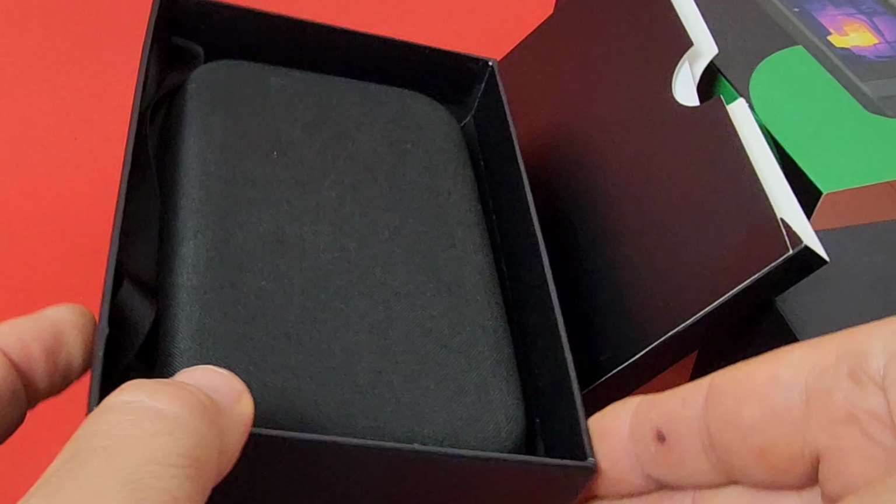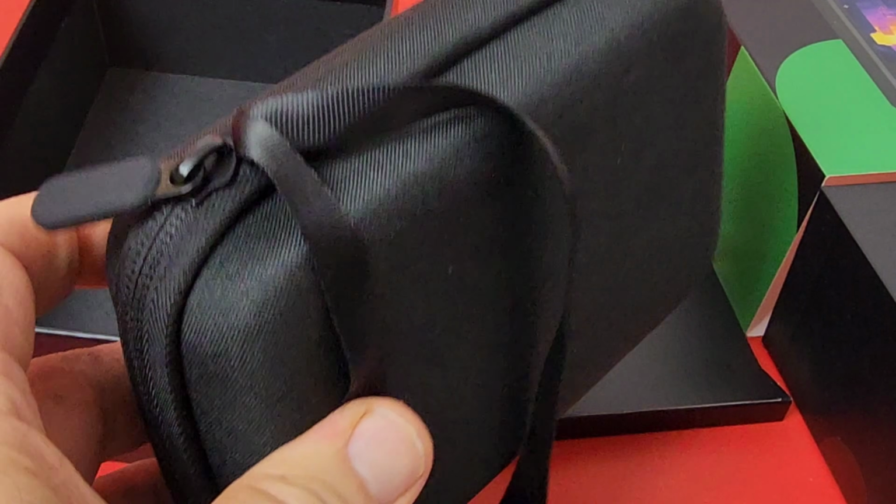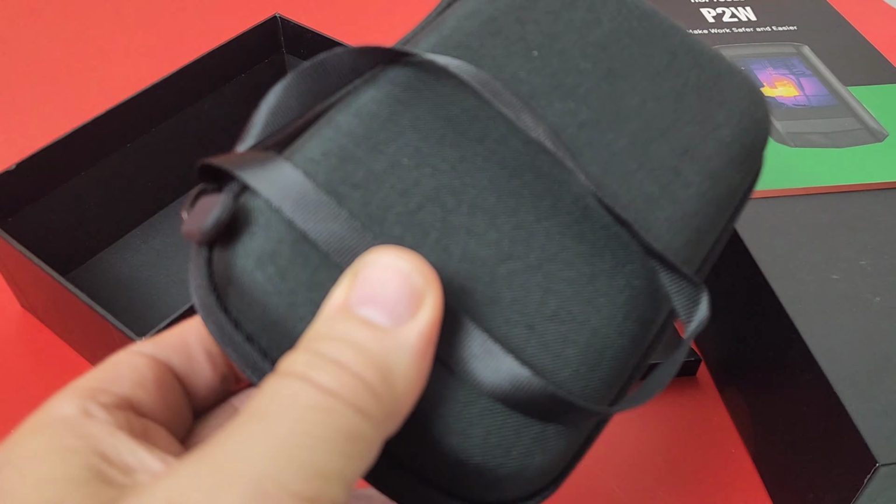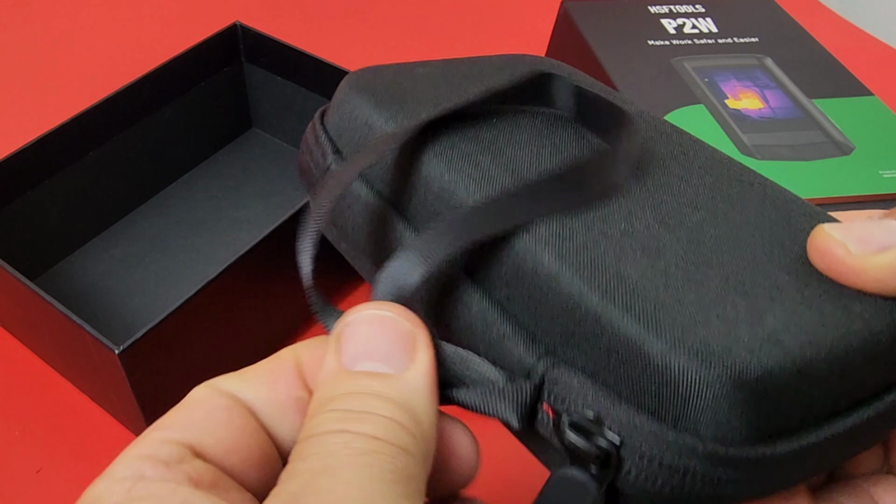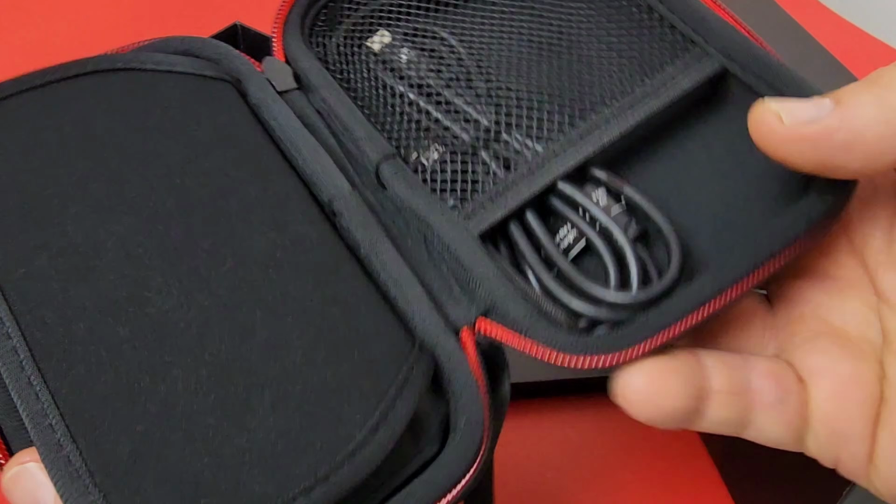And not only is it well protected, it comes in a supplementary and complimentary sturdy carrying case. Look at that. Doesn't have the HSF Tools logo, that's too bad, but that's okay. It's still a nice, solid clamshell style carrying case. Really nicely made, actually. Good, solid, heavy-duty zipper. Let's just open this up, and there we go.